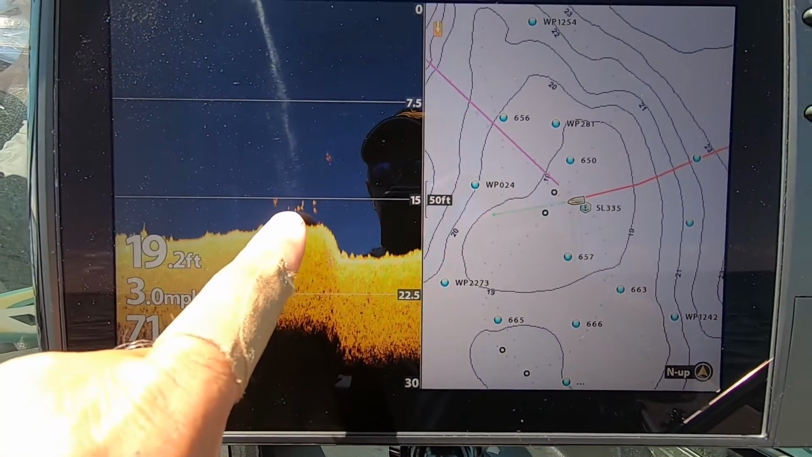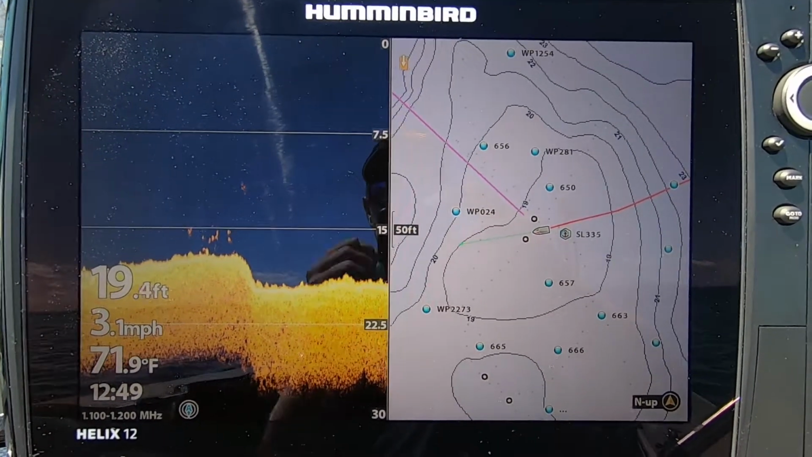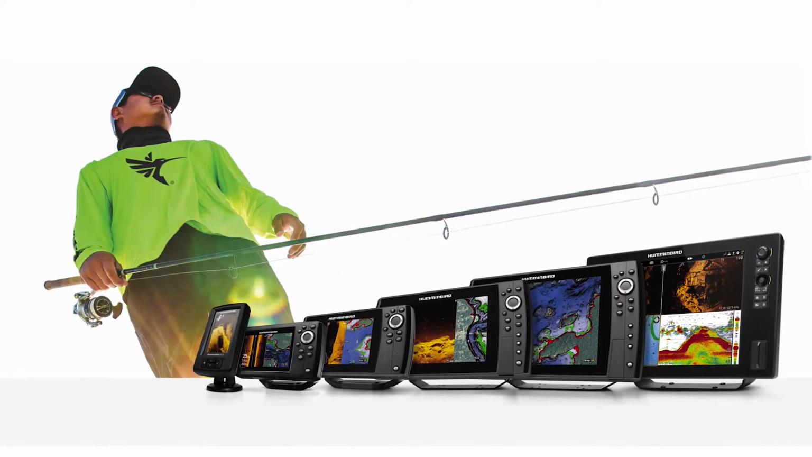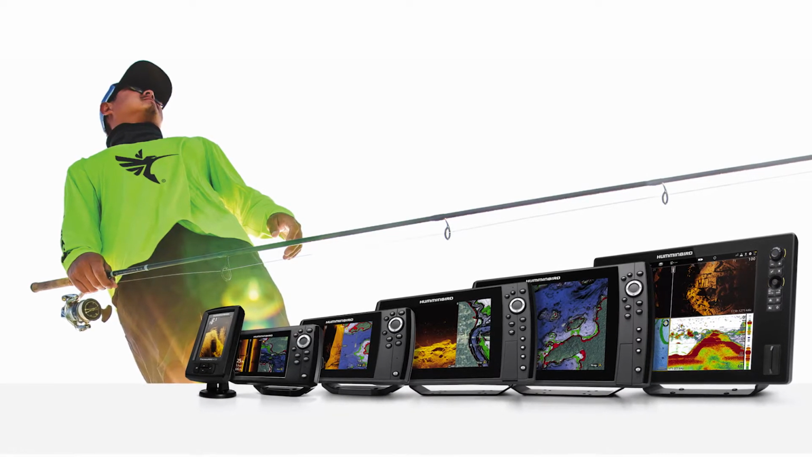Make sure when you're looking at your next unit, you're looking at these Helix units, okay? And it doesn't matter. It could be the Helix 5, Helix 7, it could be the Helix 7 all the way up to the Helix 12. And here's what you find out. They've all got that down imaging capability. They've got everything you need to make sure that you have all the tools that I have in my boat that I use every single day to make a living. It's going to help you catch a lot more fish on Saturday afternoon.